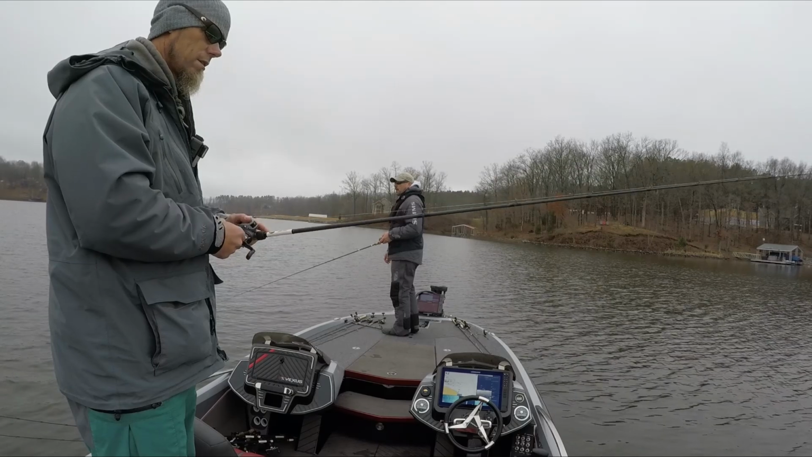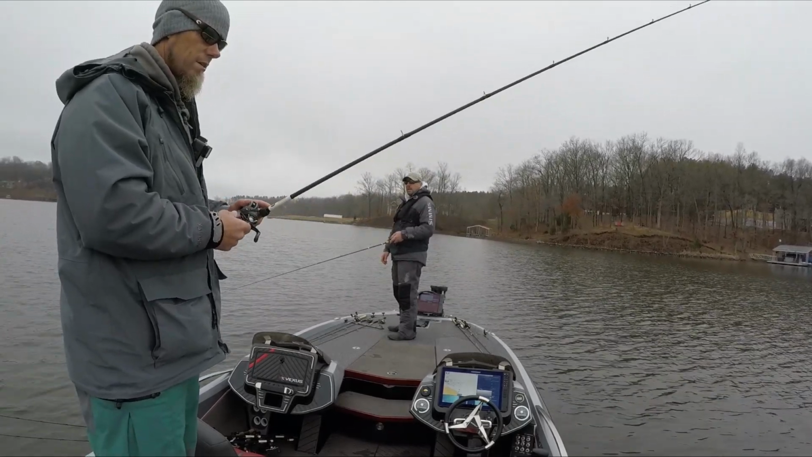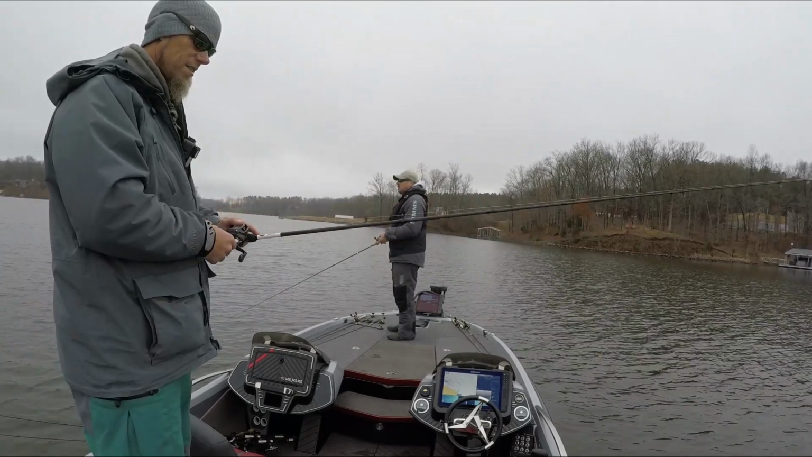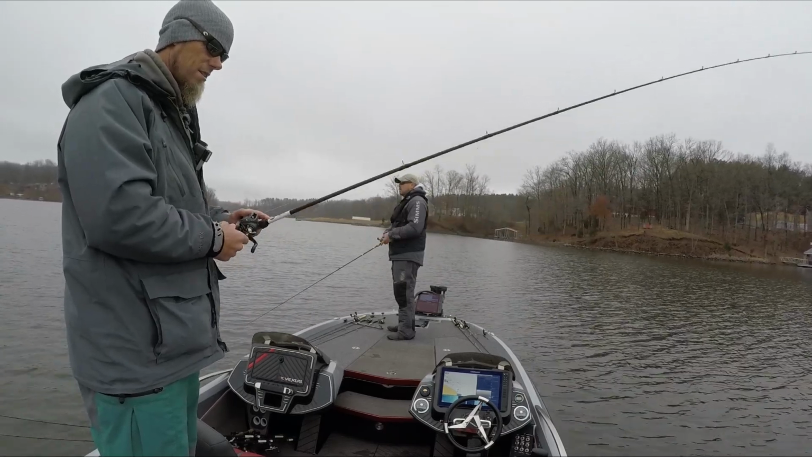It's still satisfying though, even if they're little. If you see them, you find them, you scan them, and then you throw to them and catch them. Yes. I still enjoy that. It's very rewarding.